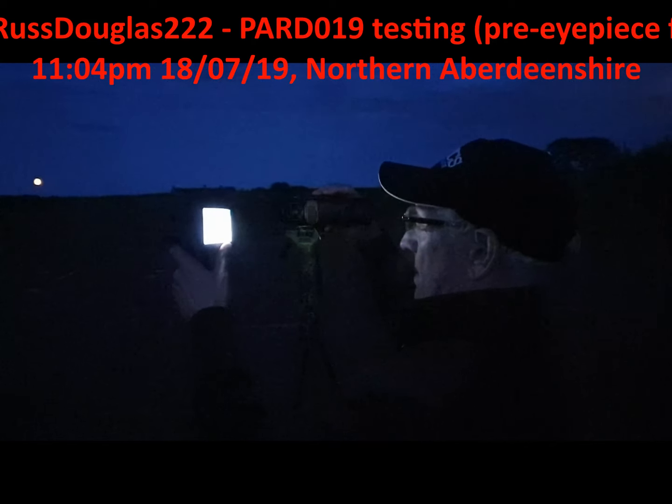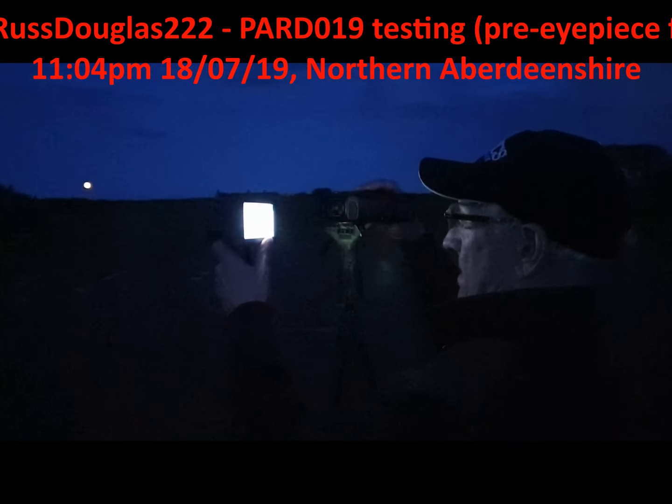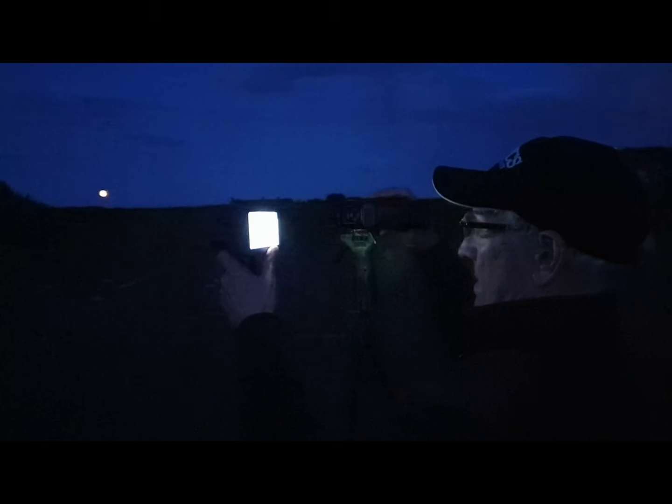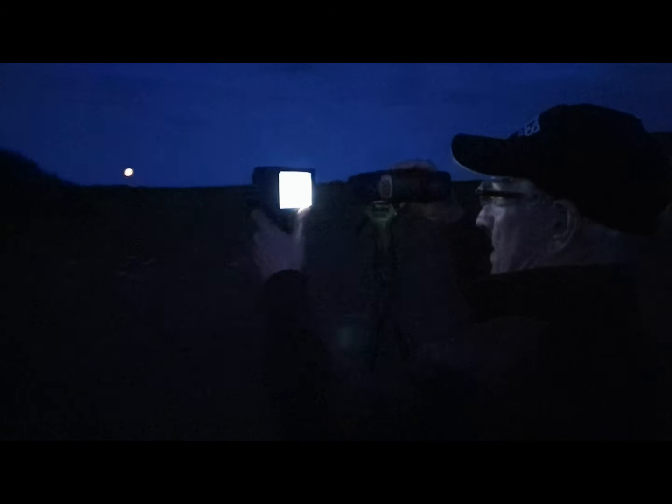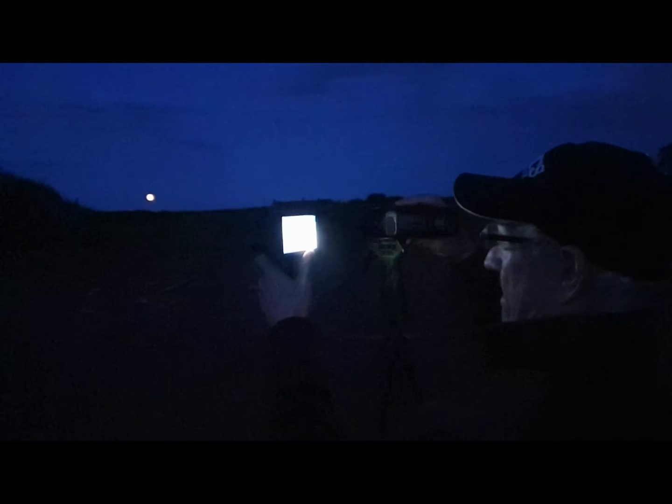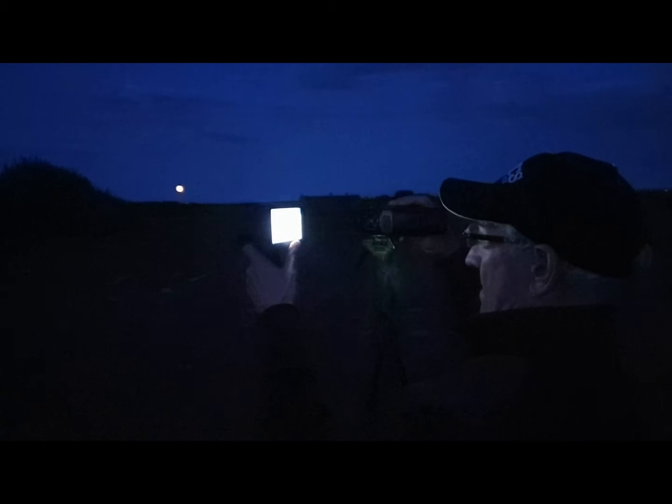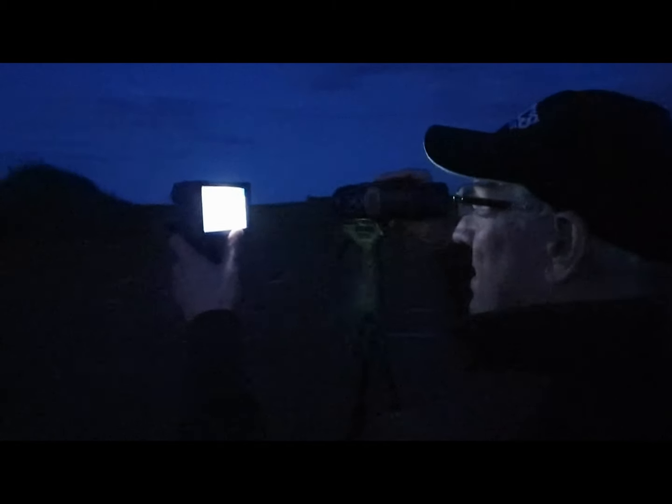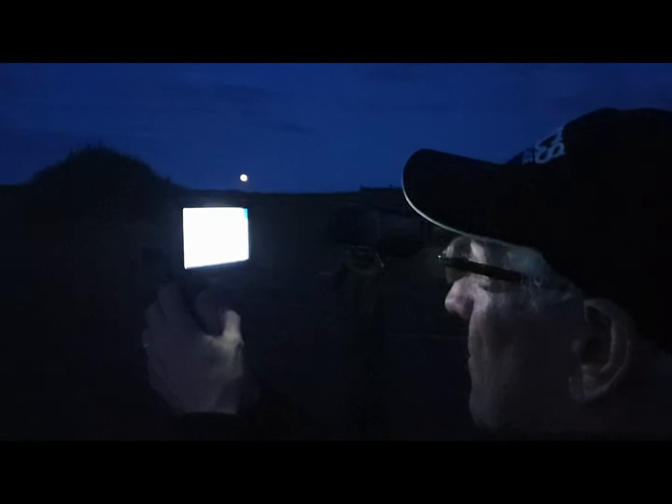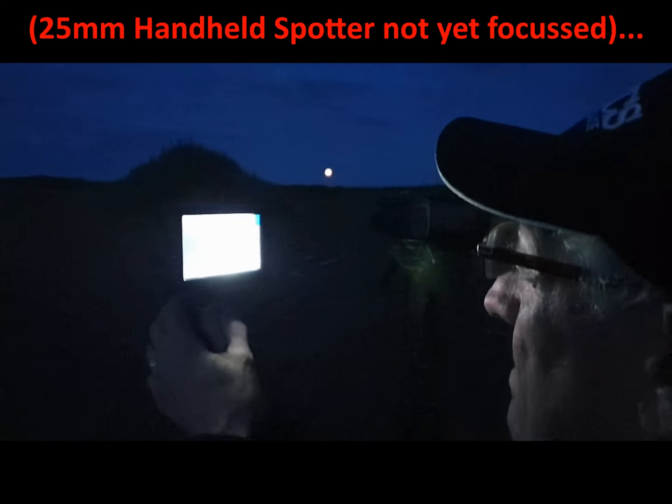Right, I'm recording Bruce right now. He's holding the 25mm handheld spotter, the budget one from customriflescopes.com. He's got the illuminator switched off, but he's using the illuminator from the PARD 019 to try and spot the same rabbits side by side in two different scopes, two different spotters. Basically, I could see that rabbit on this screen with the PARD illuminator, but when I switched the PARD illuminator off and put the illuminator for this on, I couldn't see it. Right, that's interesting.